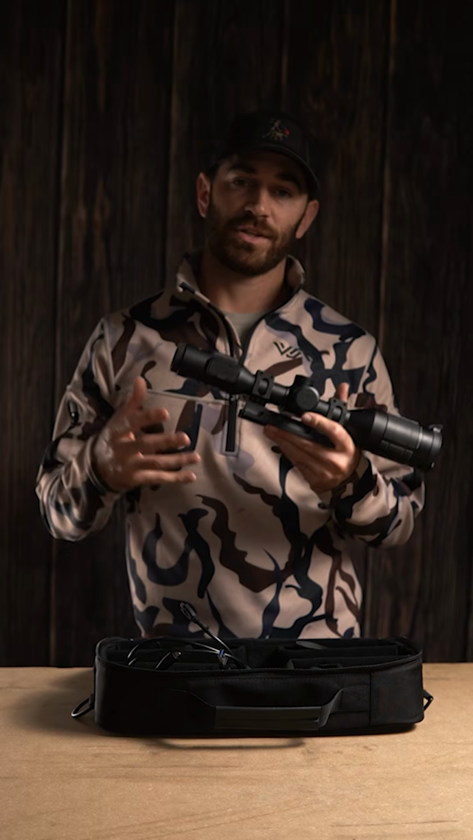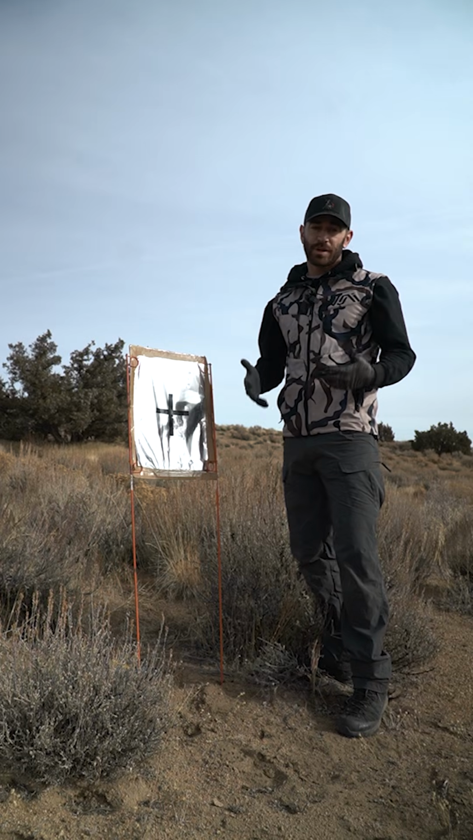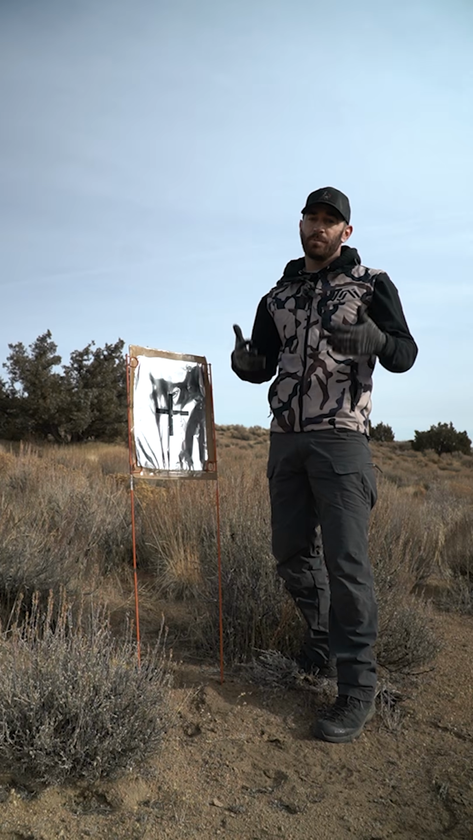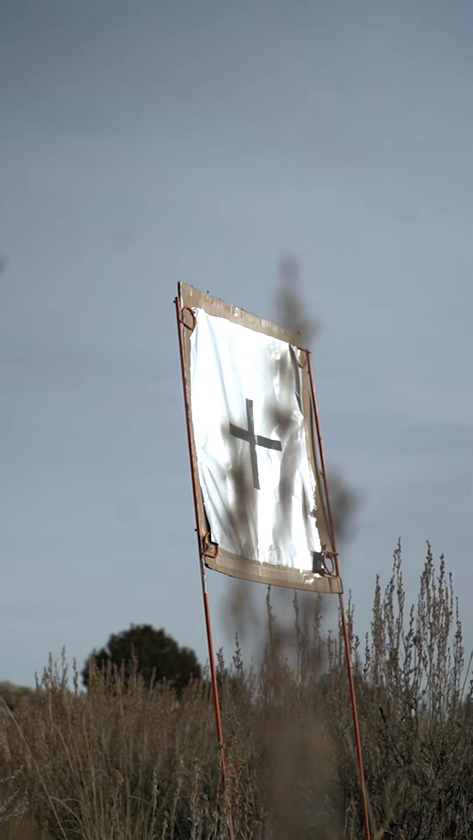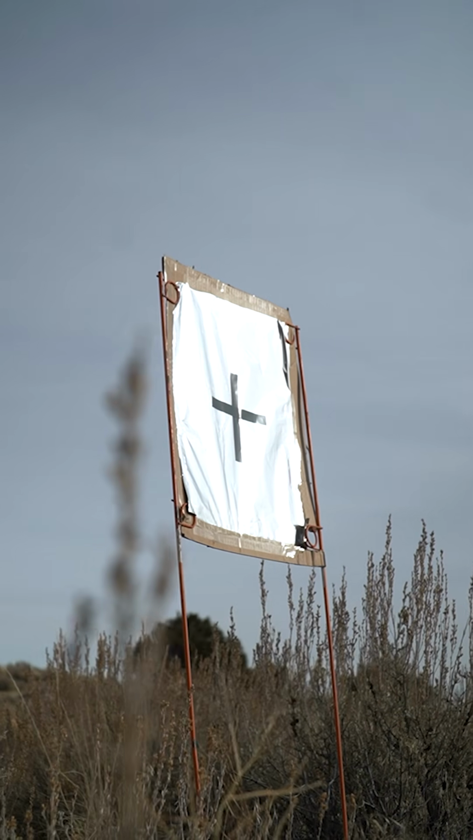Now let's go ahead and jump into the sight-in process of this thermal. So when it comes to shooting a thermal at the range, you'll need to find some creative ways to create a temperature change on your target. Now there are a million ways you can do this. The most common way is to tape aluminum foil to some cardboard and then use electrical tape to make a crosshair. Position it slightly facing the sky and this will provide a great contrasting target.